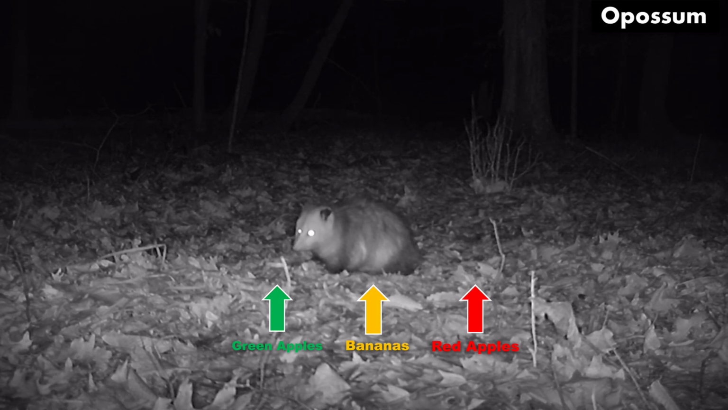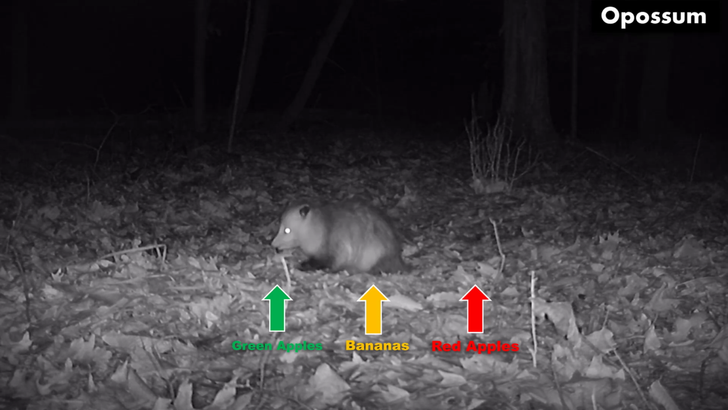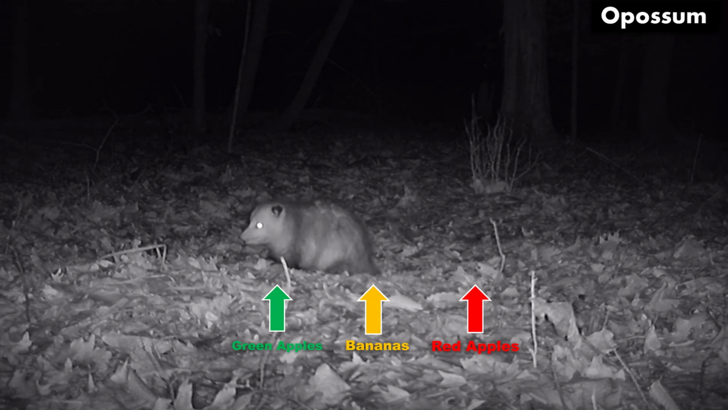Now, after he consumes all of the red apples, and all the red apples are gone at this point, he does decide, I'm going to go have some green apples, and he sits there for a while and eats them.